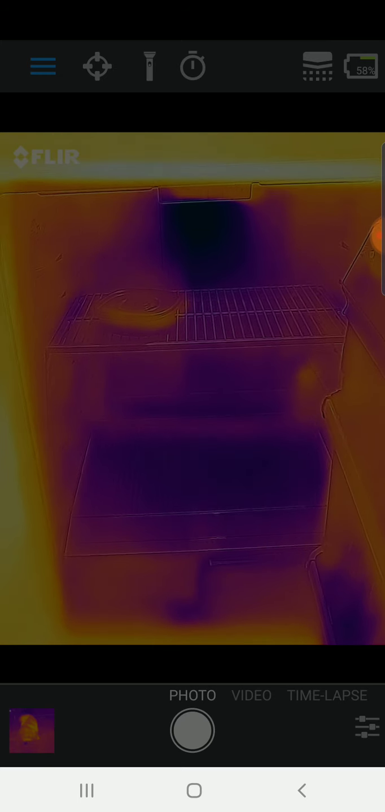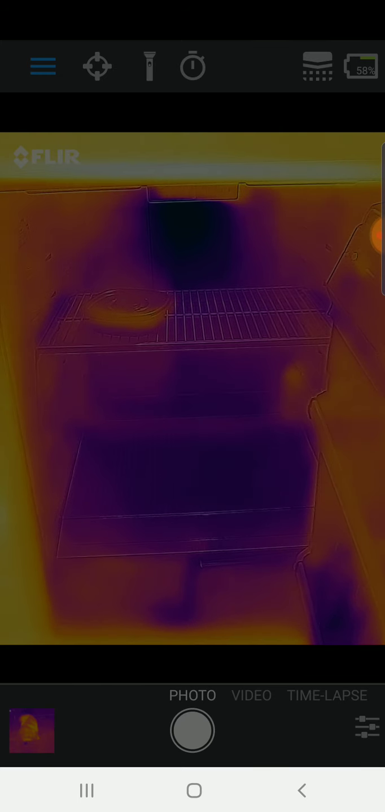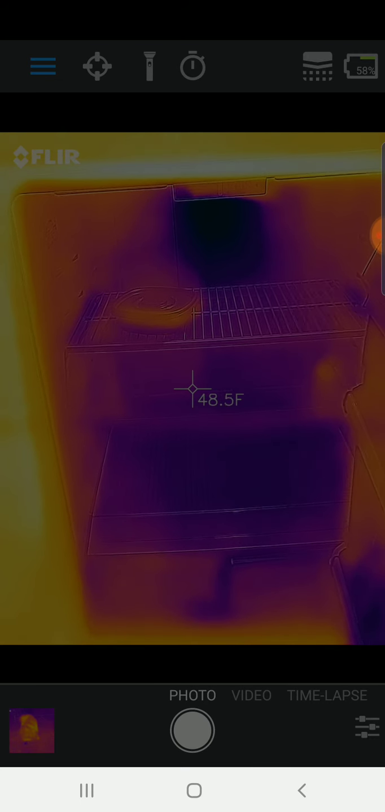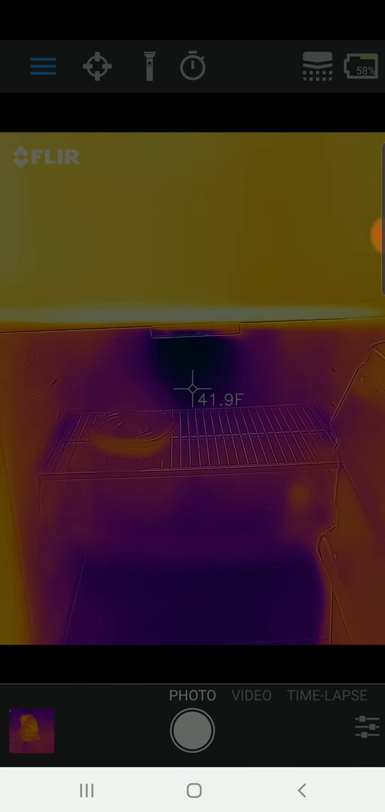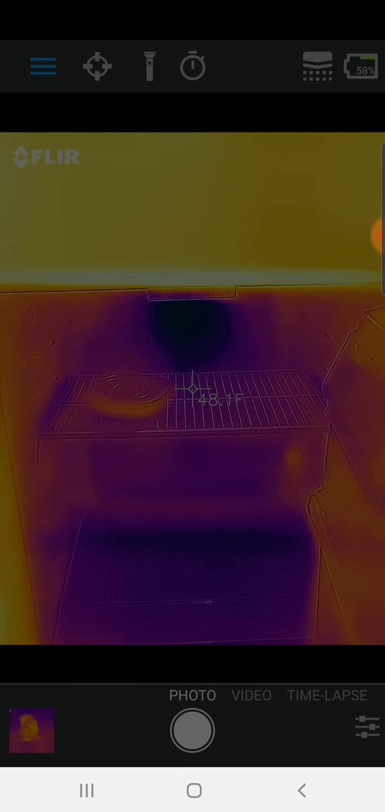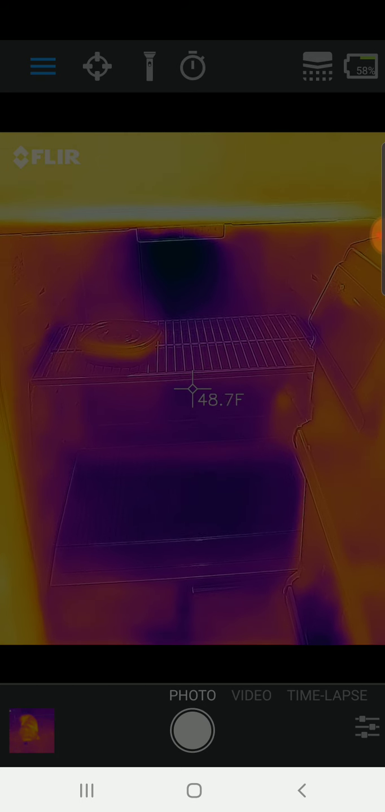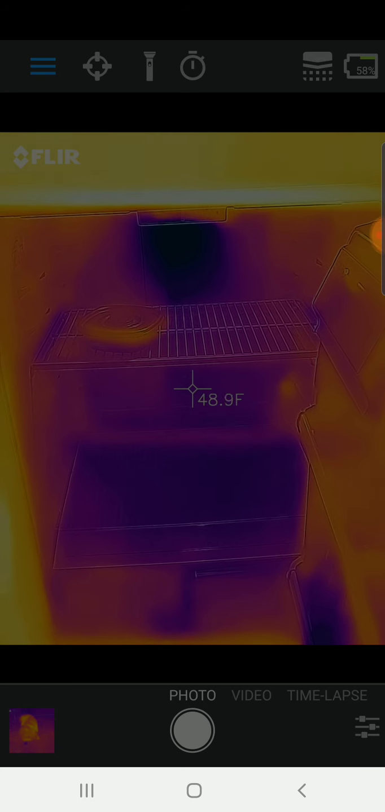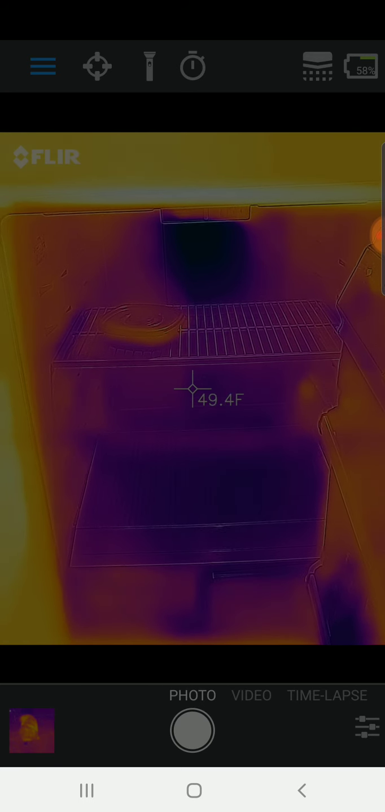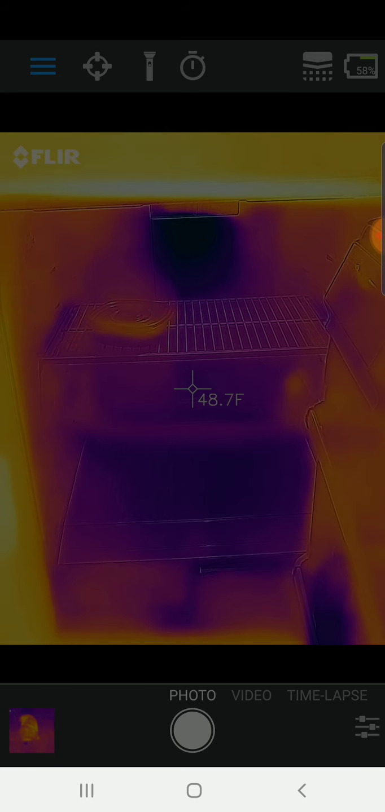But overall I think this is doing a pretty good job of cooling, and I can actually pull up a little spot meter. So if I point this at the back here, we're at around 40-something degrees. If the door was closed and hadn't been open for a couple of minutes, this would probably be under 40 degrees. And I've actually done checks on the actual temperature, and it is usually around 38 or so inside.